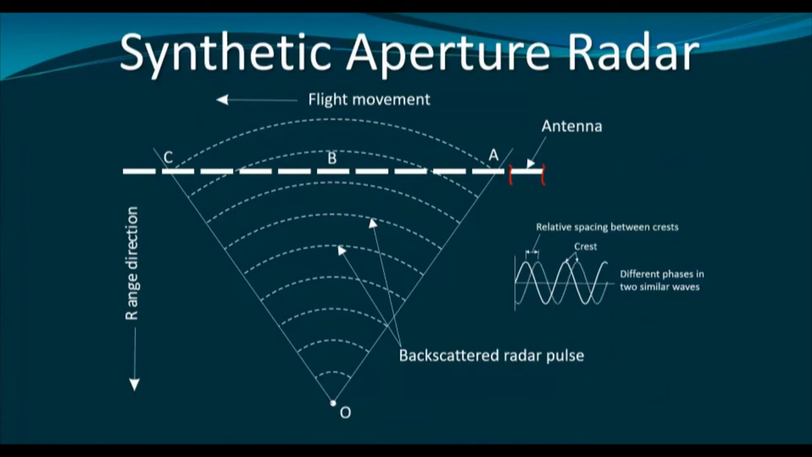This is the object and this is the beam width. If the antenna comes at point A, it starts illuminating the object O. Then it comes at B, then at C, and then it leaves the object. So for a longer duration of time from A to C, the object can be illuminated using a smaller antenna, and multiple backscatters from each antenna location can be received by the receive antenna.